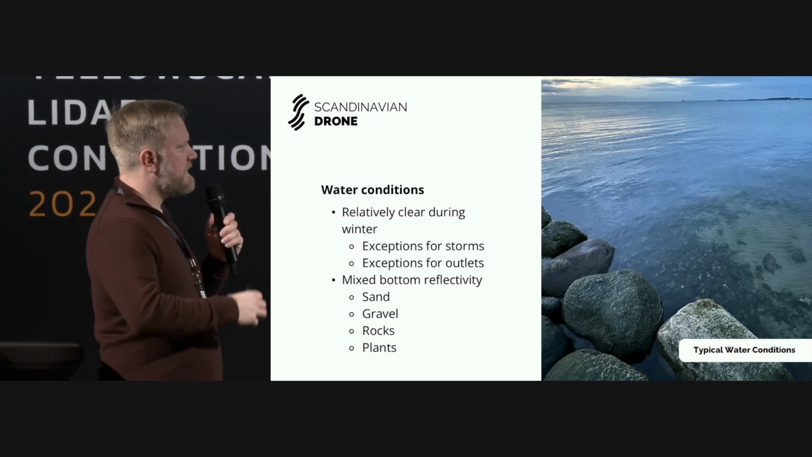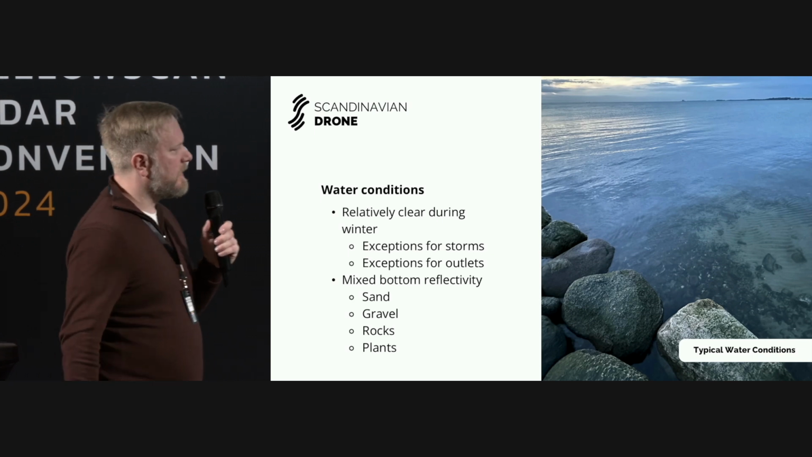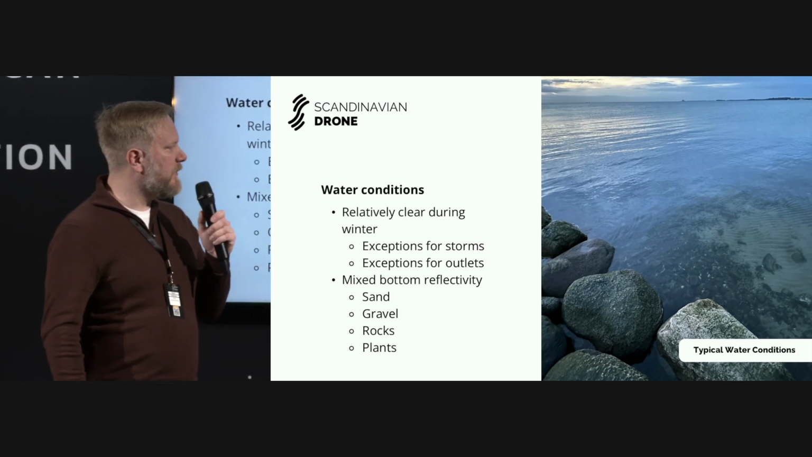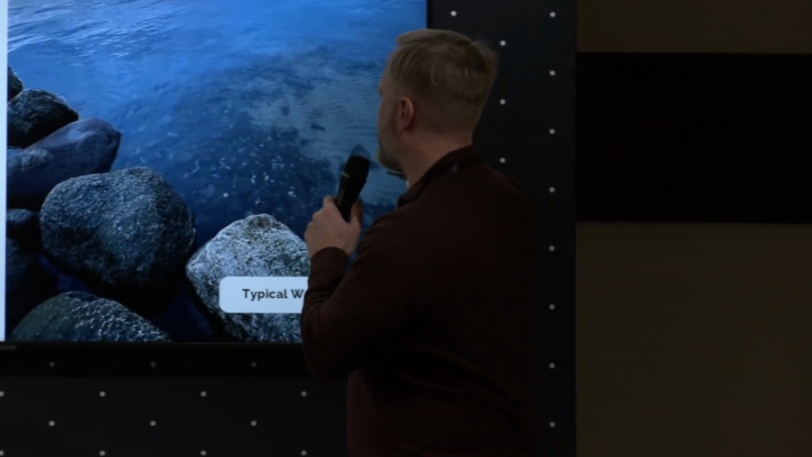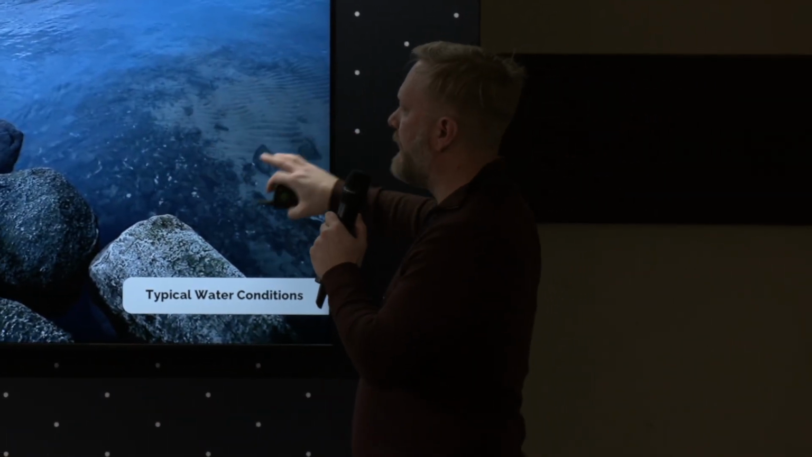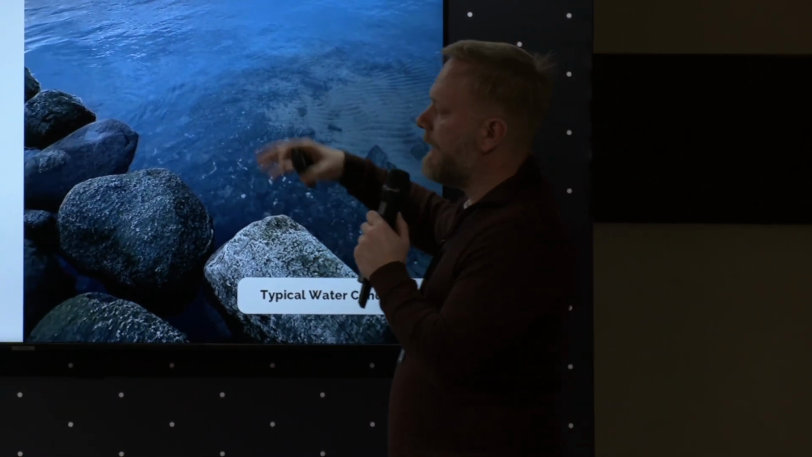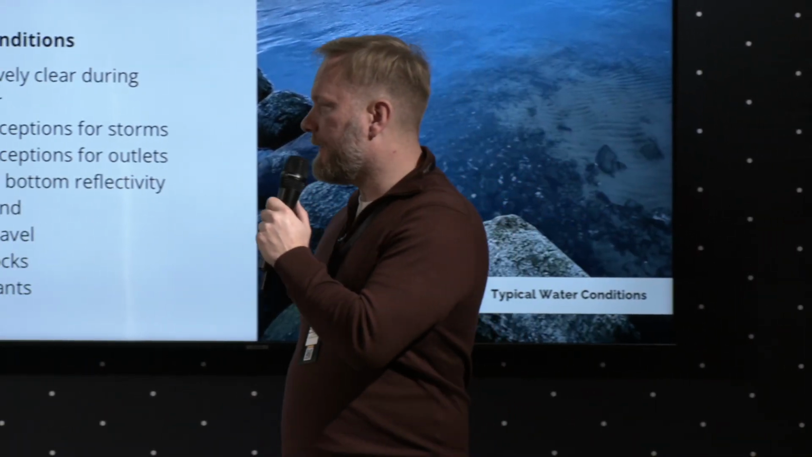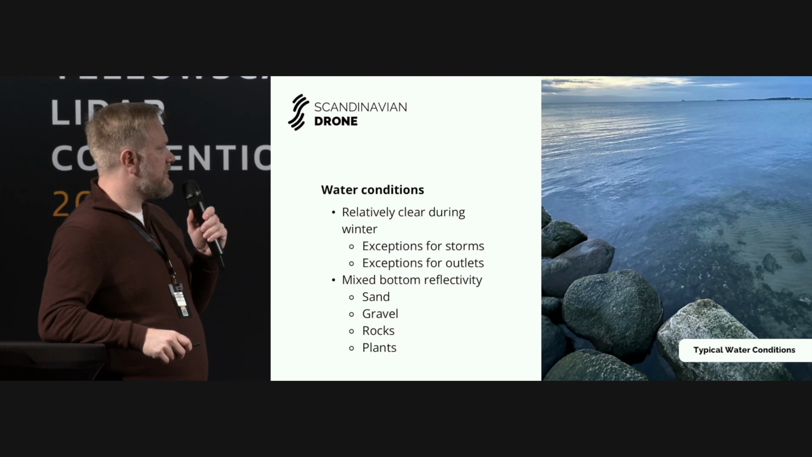So the Secchi depth was actually not that bad. We have quite a mixed bottom. As you can see a little bit here, we have quite a bit of sand bottom, and then some rocks that start becoming a little bit darker. And then in some areas, more and more plants and vegetation underneath.